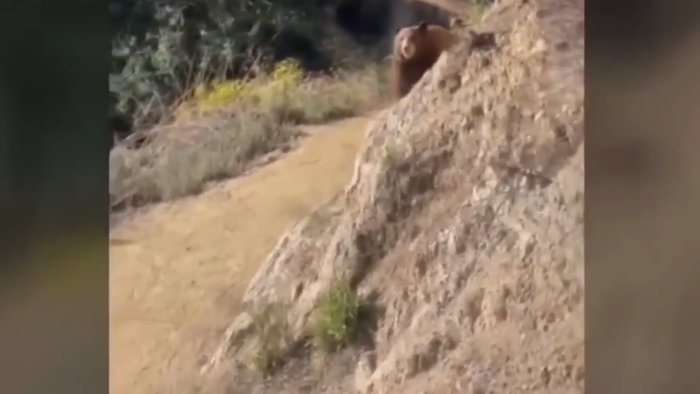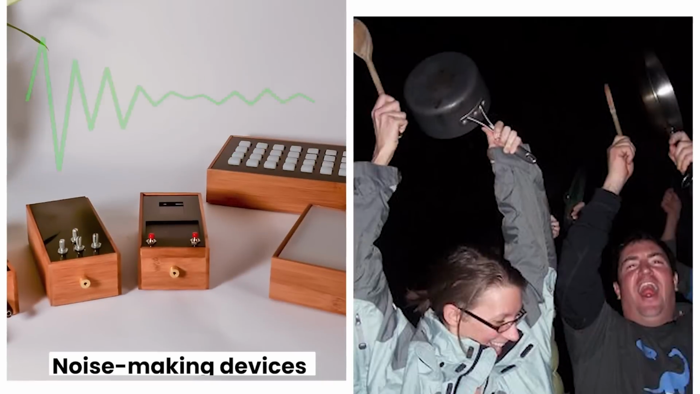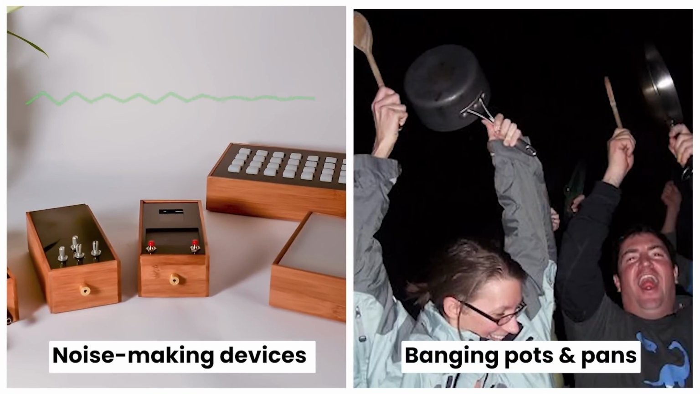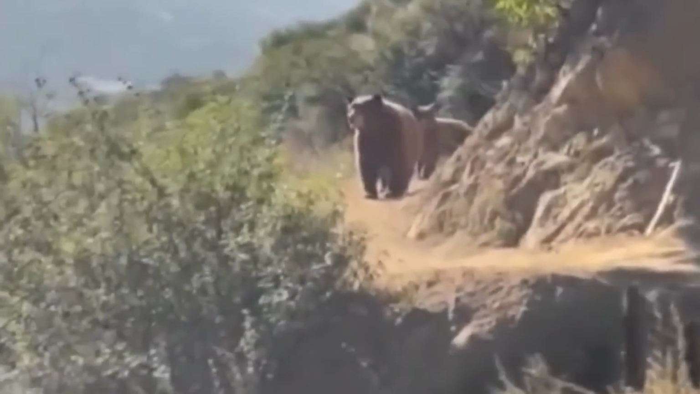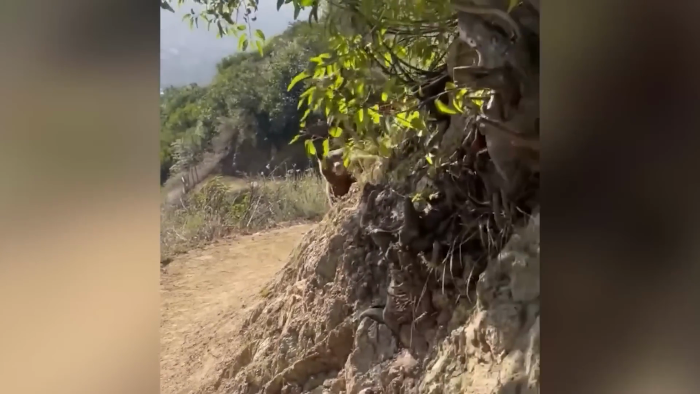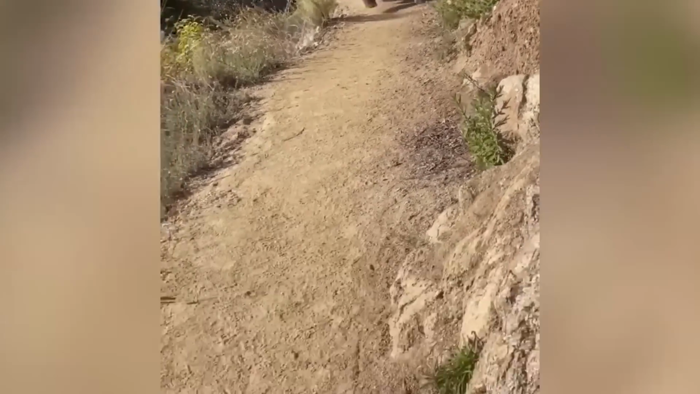Inspired by her bold response, Sierra Madre residents are sharing their own bear encounter strategies, from noise-making devices to loud noises like banging pots and pans. The incident has heightened the community's awareness of effective methods to avoid confrontations with wildlife, showcasing the importance of quick thinking and preparedness in unexpected encounters.